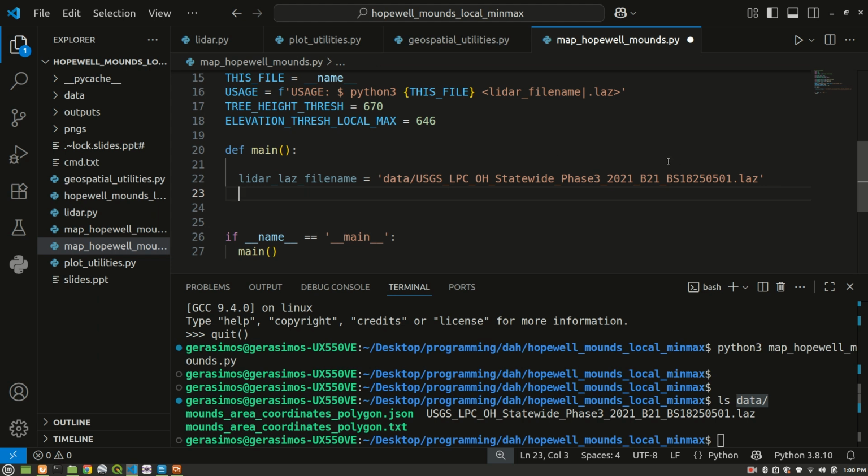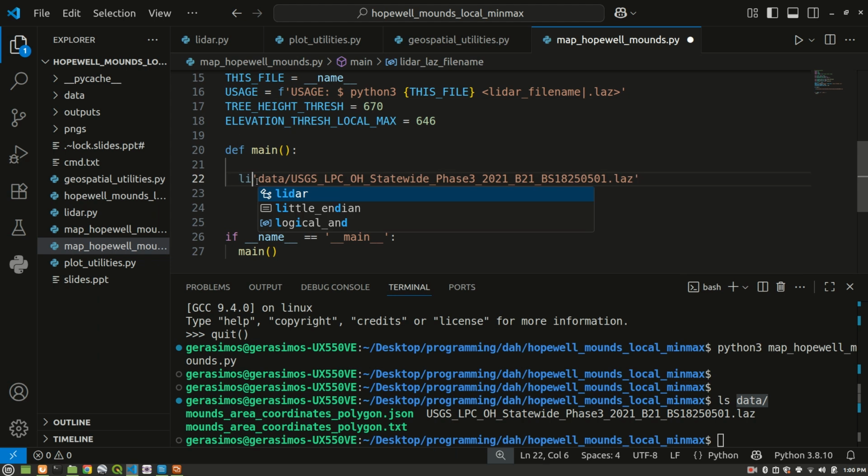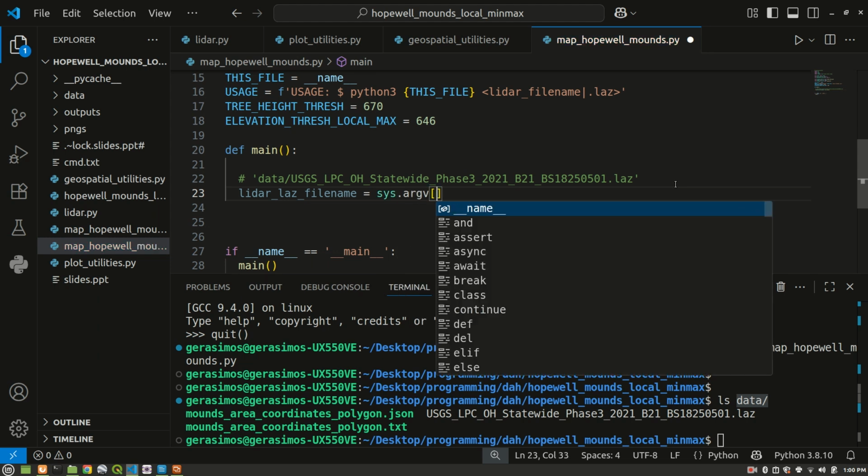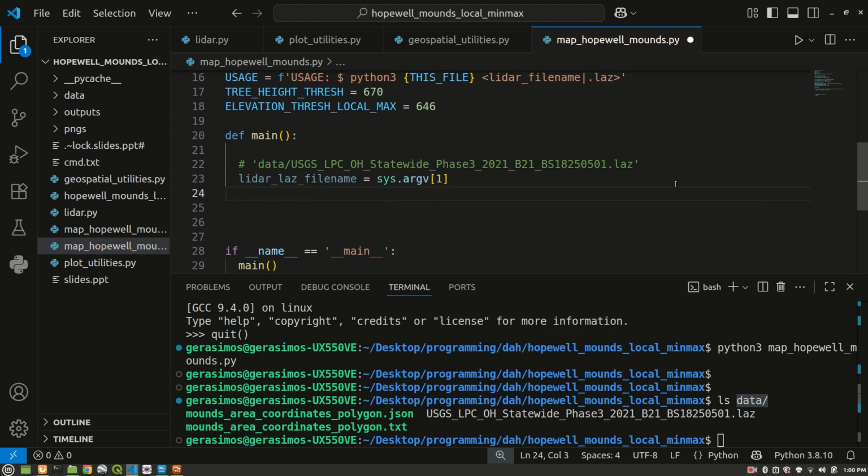And then, well, actually, we want this to be a command line argument, right? So we're going to pass this as a command line argument. So let me comment this out, so I know what the name of the file is. We'll say here Lidar LAZ file name is equal to sys.argv[1], so it's going to be the first command line argument.